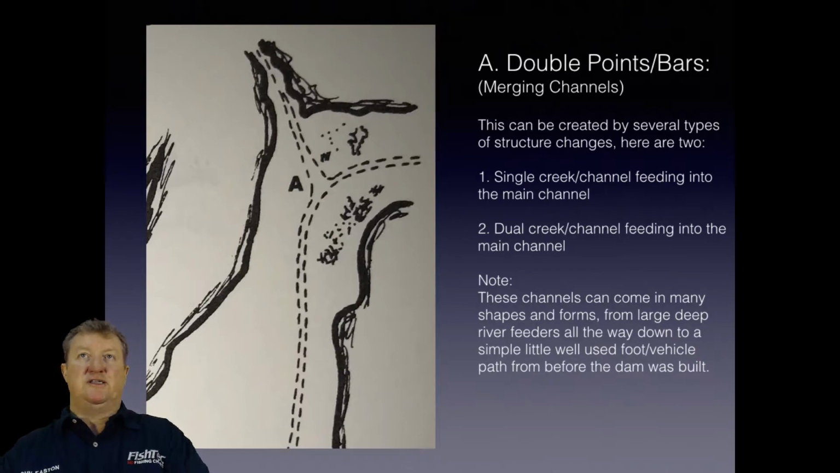I've got a note here. It says these channels can come in many shapes and forms, from large deep river feeders all the way down to a simple little well-used foot vehicle path from before the dam was built. So yes, channels can be big, massive gorges, if you want to call it, all the way down to a little footpath.